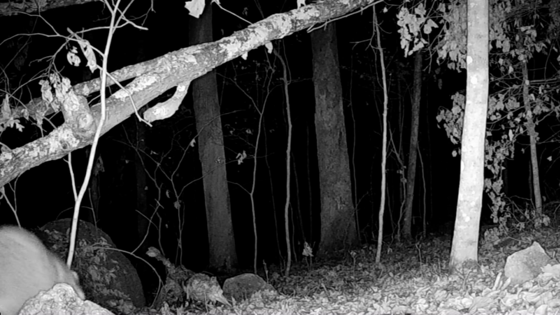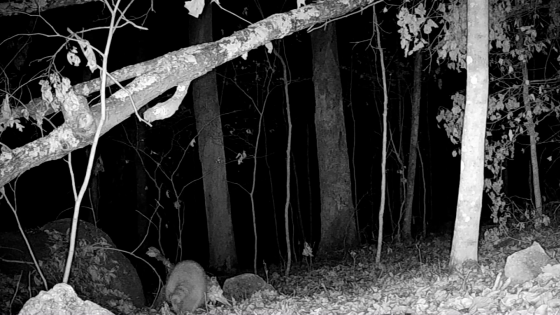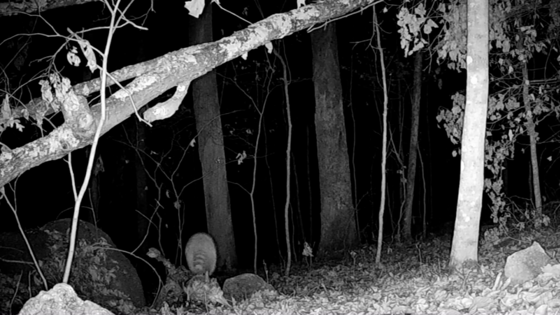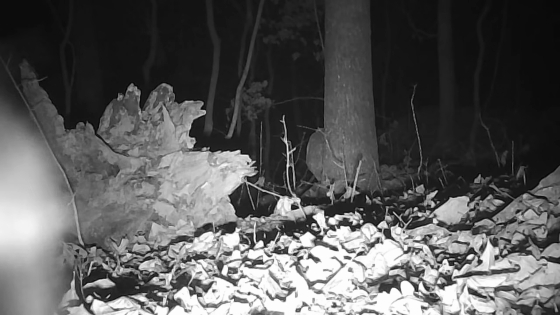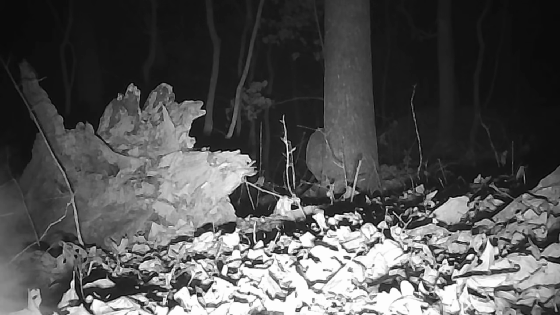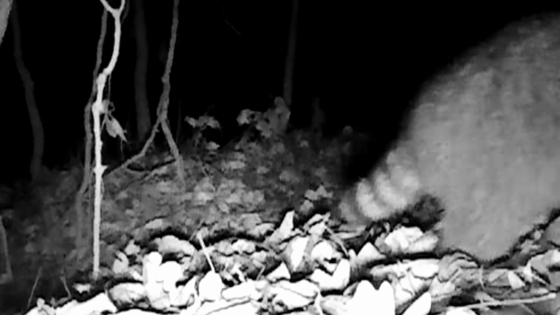When come dark, the old coons is coming off the den trees, starting their shift. And they always got to check cameras out. They're so curious. Even though they've seen them 1,000 times. And they're on the move.